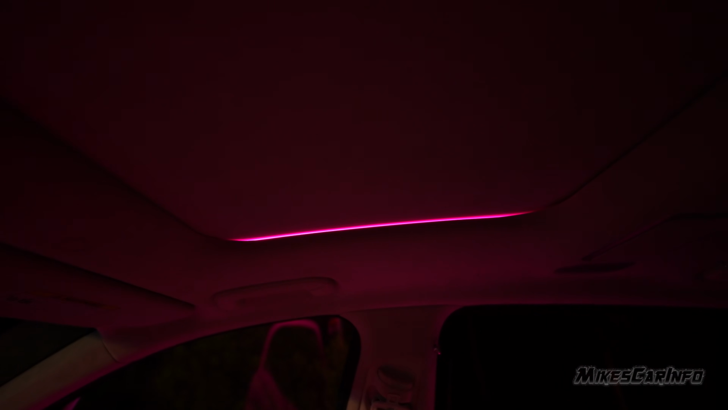There's also that mood lighting here on the sides of the sunroof, it's only when the sunroof shade is closed. So you can see it there in the back as well. But as soon as you open the shade, it turns it off, because I think it's supposed to reflect off the shade, and that's how it works.